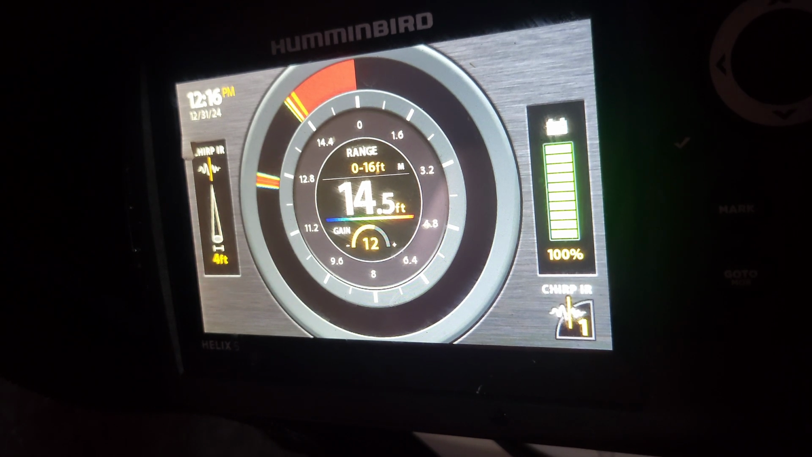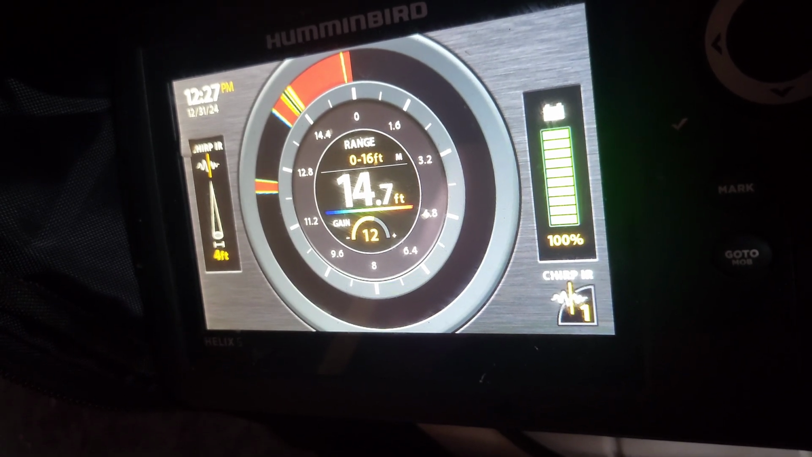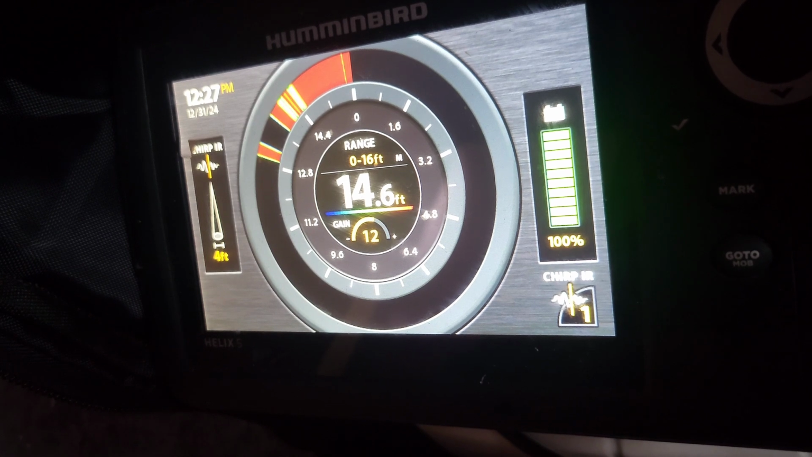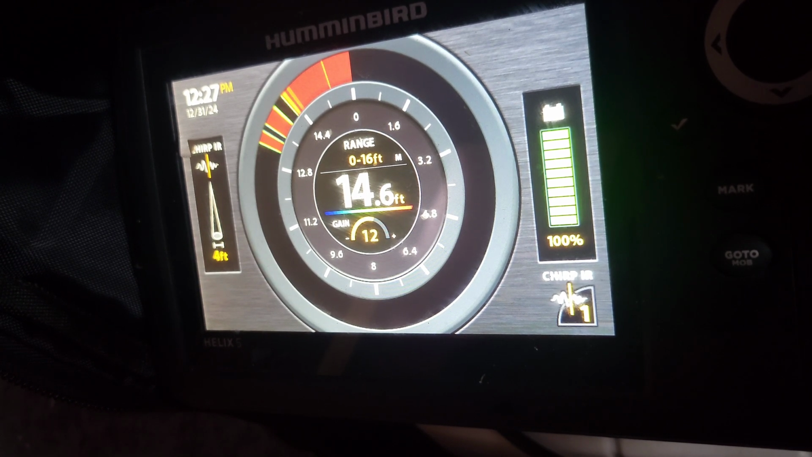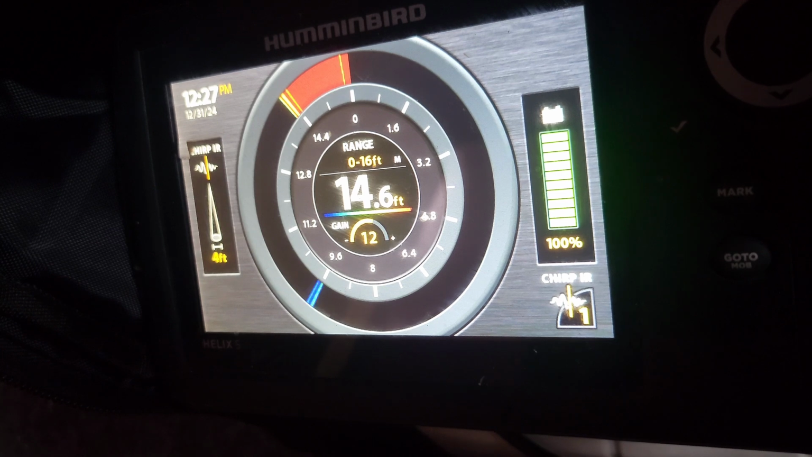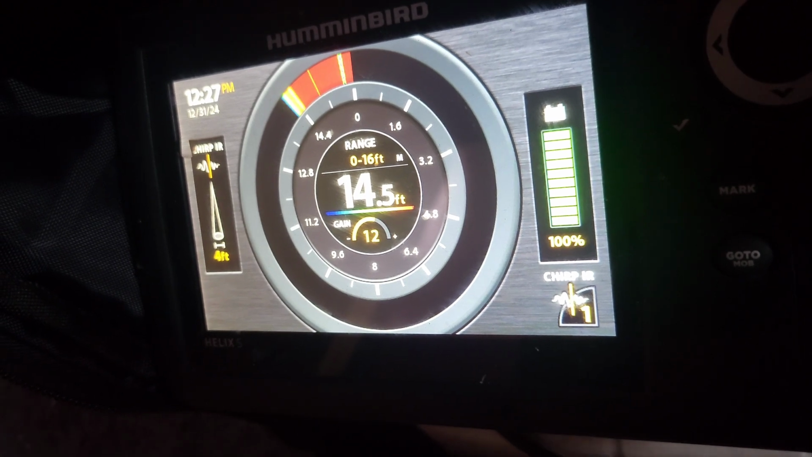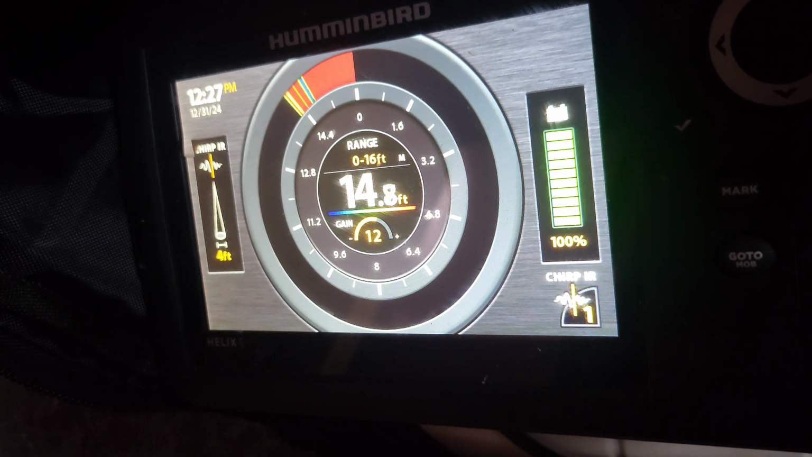Well, I'm going to get to fishing here, see if I can find some. Alright, we got some fish down there now. See my jig going down. Oh, there's a fish coming up to it. You hit it. There he is. Gotta be a sunny. It is another keeper sunny, but I'm not keeping fish.